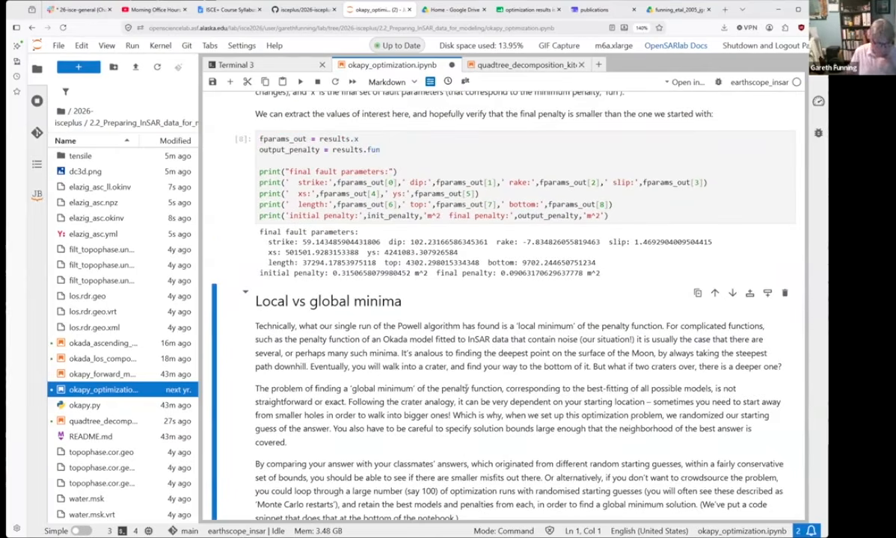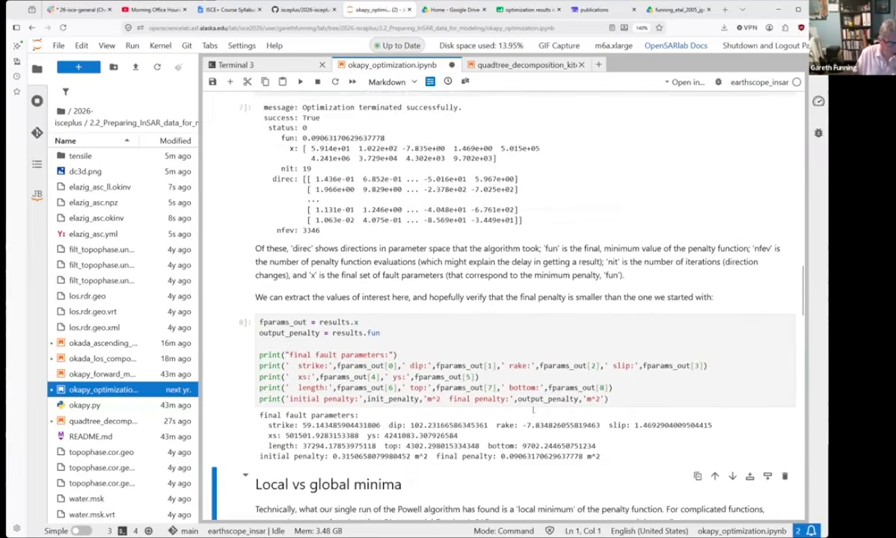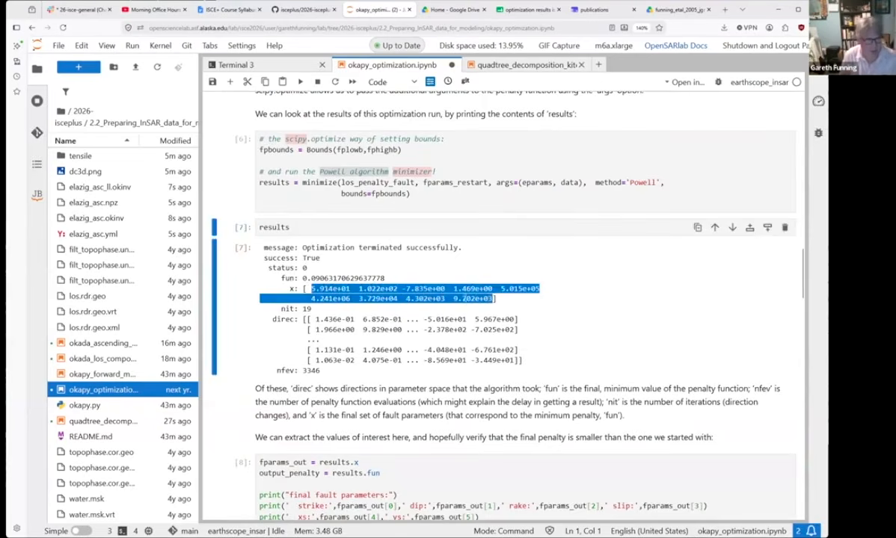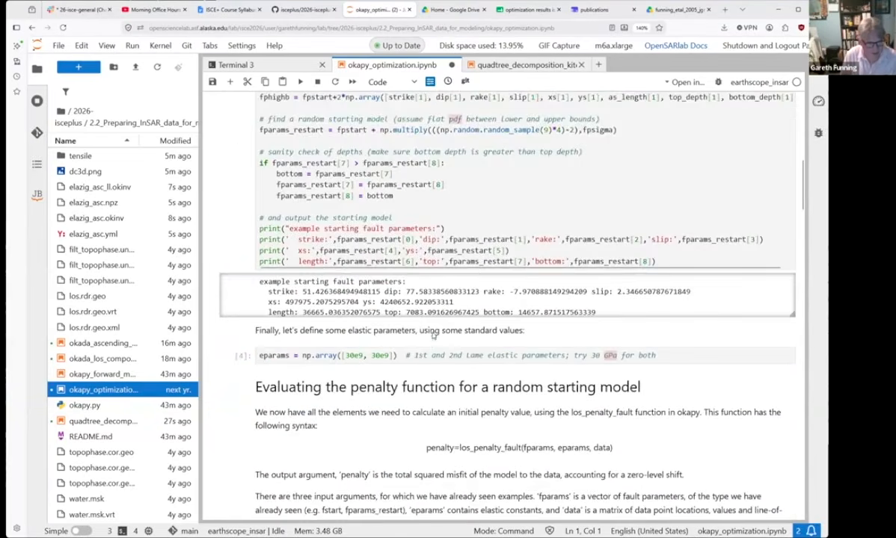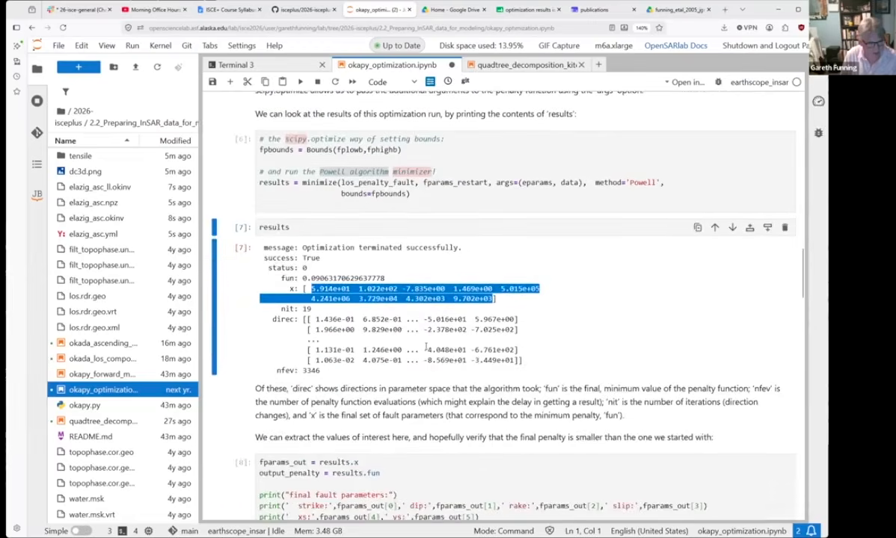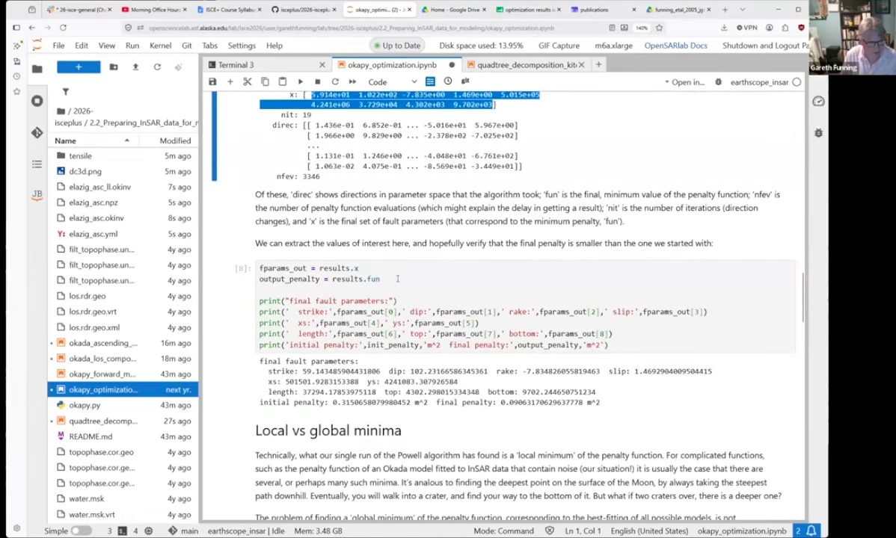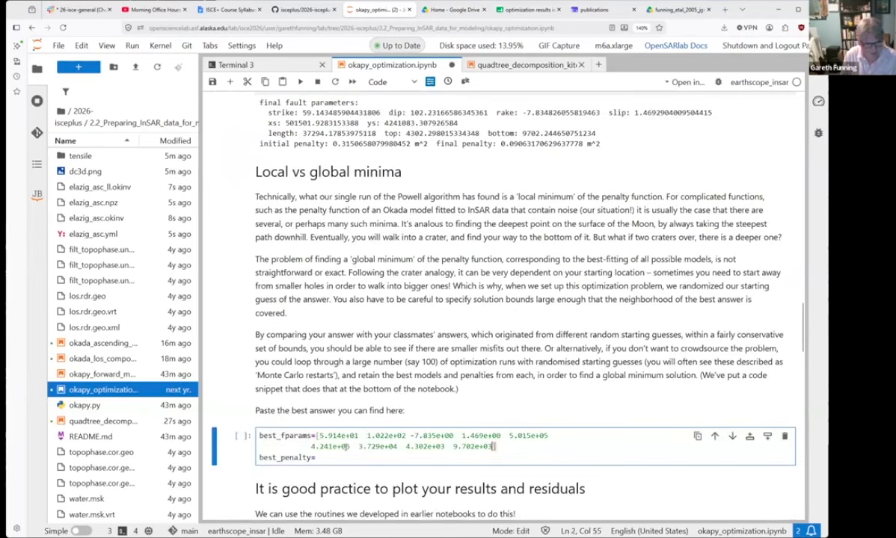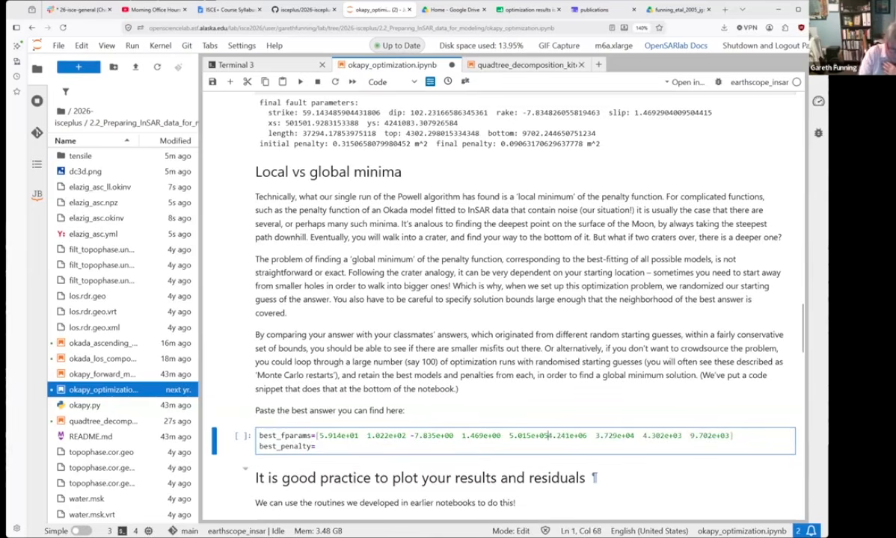Right, so you can take these numbers and copy them. I had a space where I could store these. Oh yeah, here: best fault parameters so far. These are my best ones, and you can turn them into a Python NumPy vector like that.